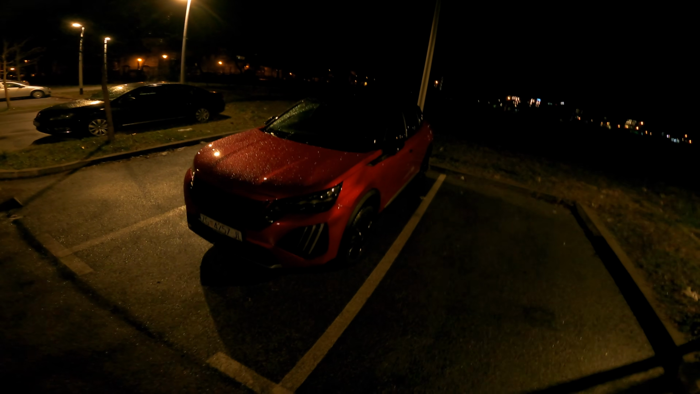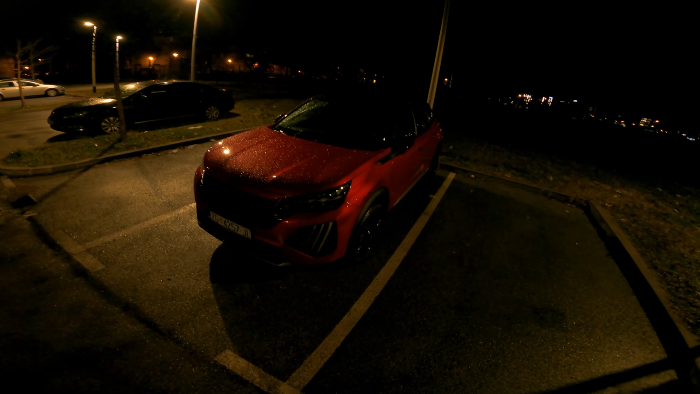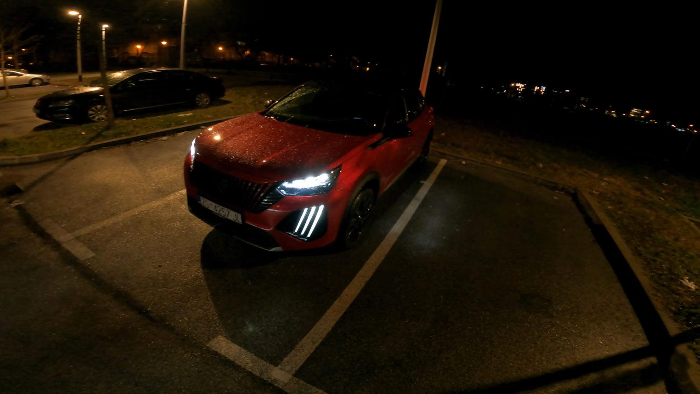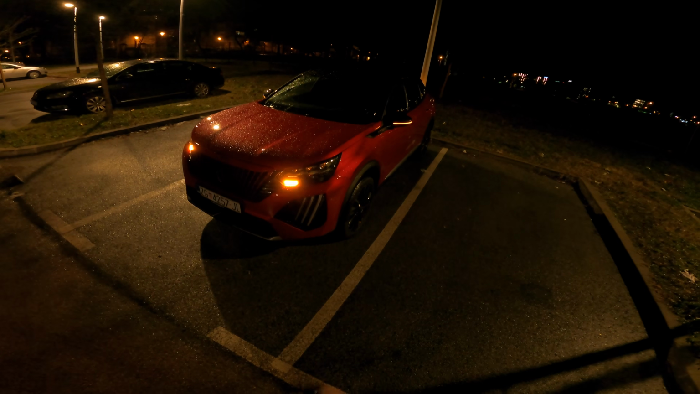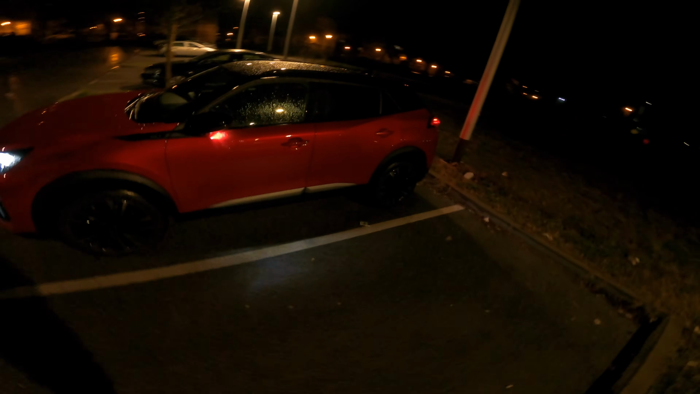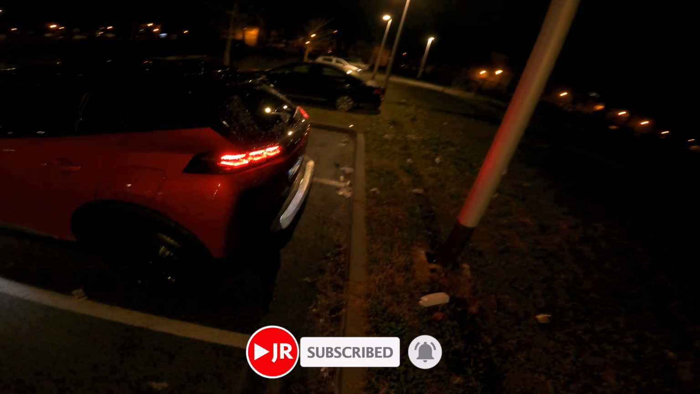In front of us is the new Peugeot 2008 facelift. Inside is the 1.2 PureTech 130 horsepower 8-speed automatic. If we unlock the car, you can see the LED daytime running lights flash, you can see the LED headlights, and if you lock it you can see the turn signals once again with the remote LED lights. We're sitting on 18-inch alloys, quite comfortable suspension, and checking the rear LED taillights.